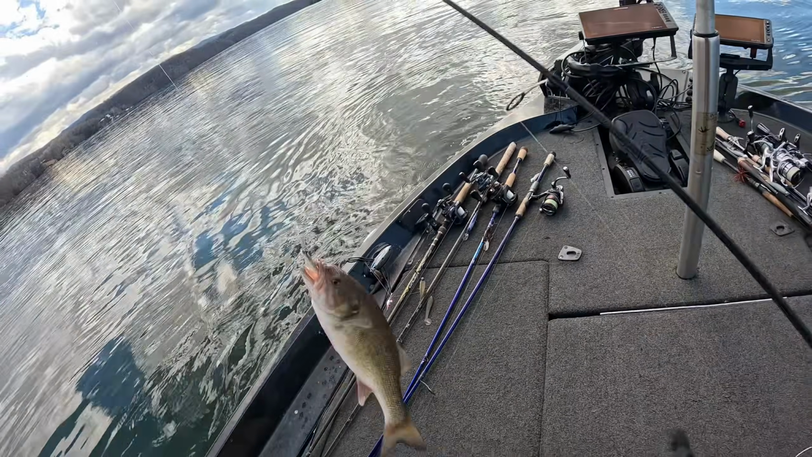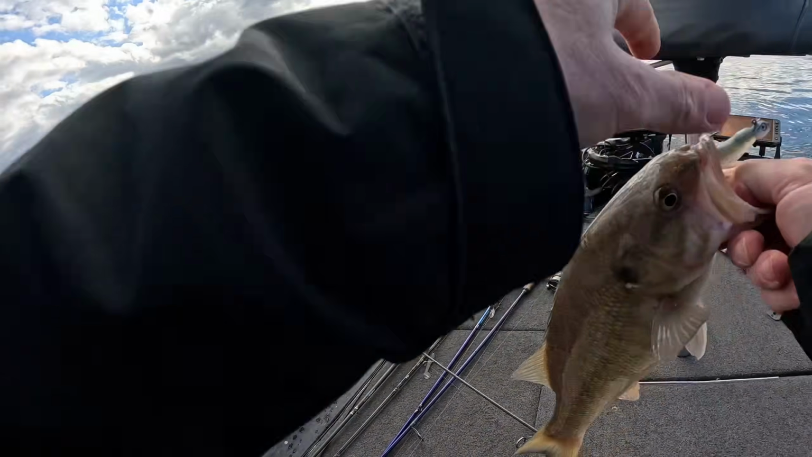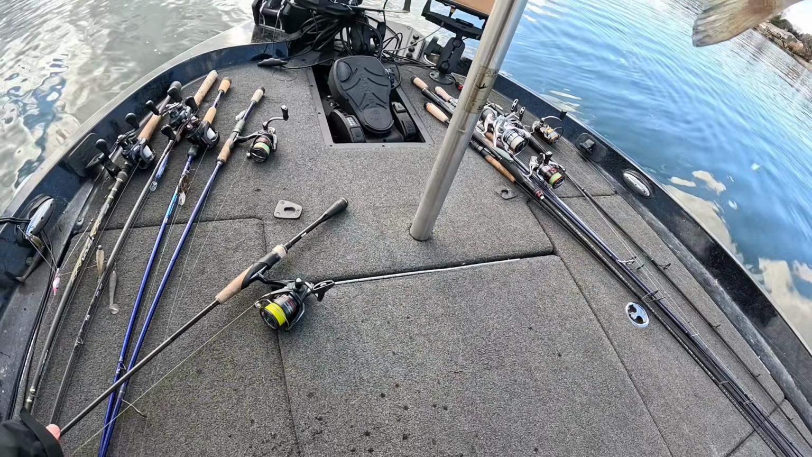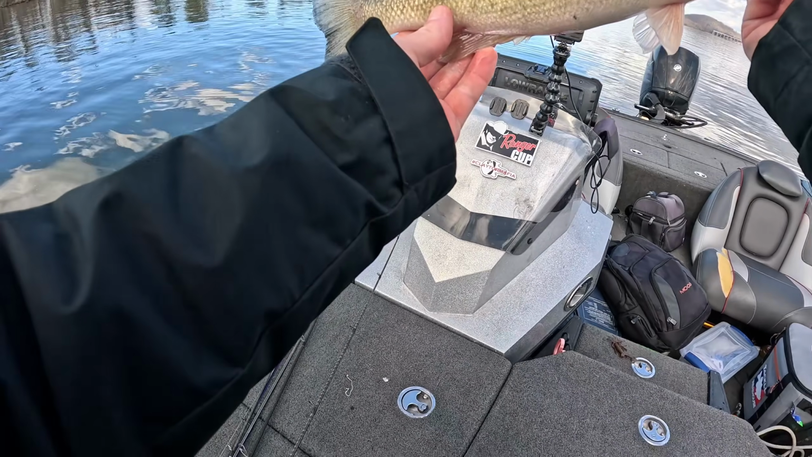There's a good one on the mooch. They're scattered, I'll tell you that. I don't know, so pale, I can't even tell what it is. Nice one.